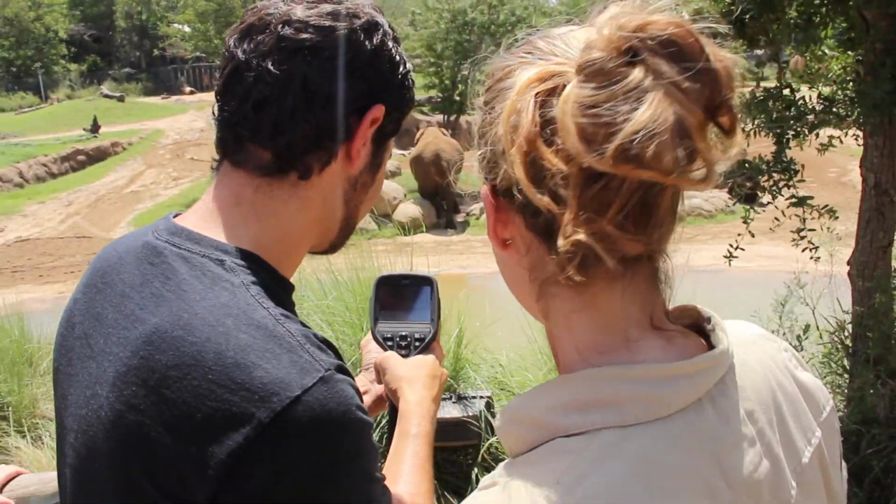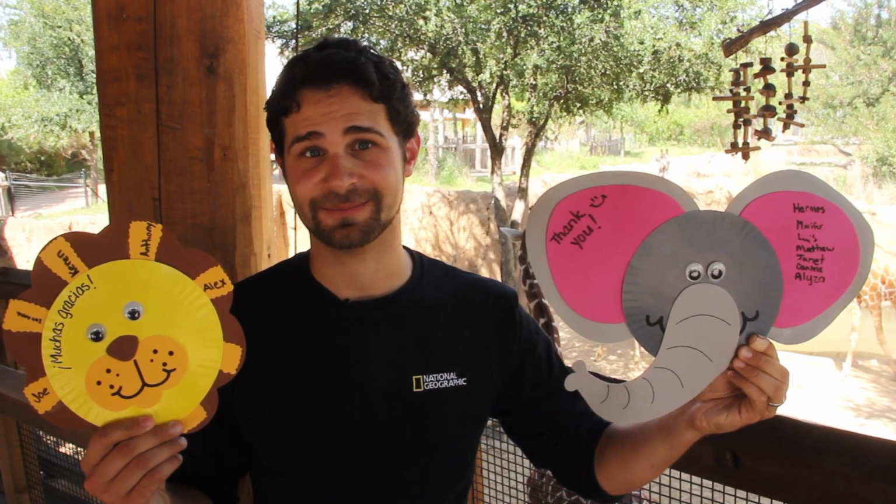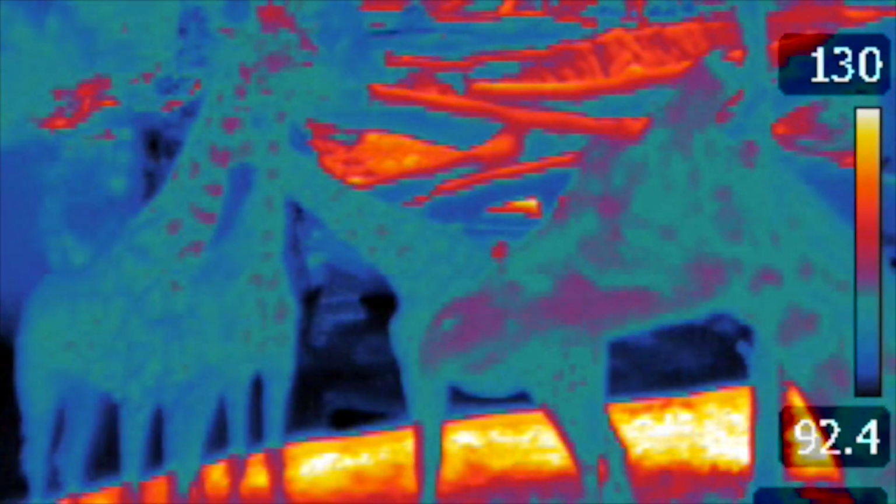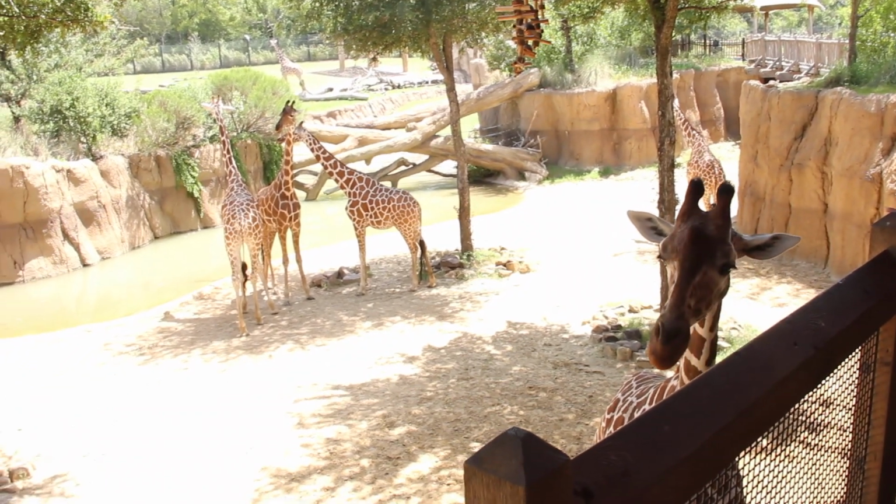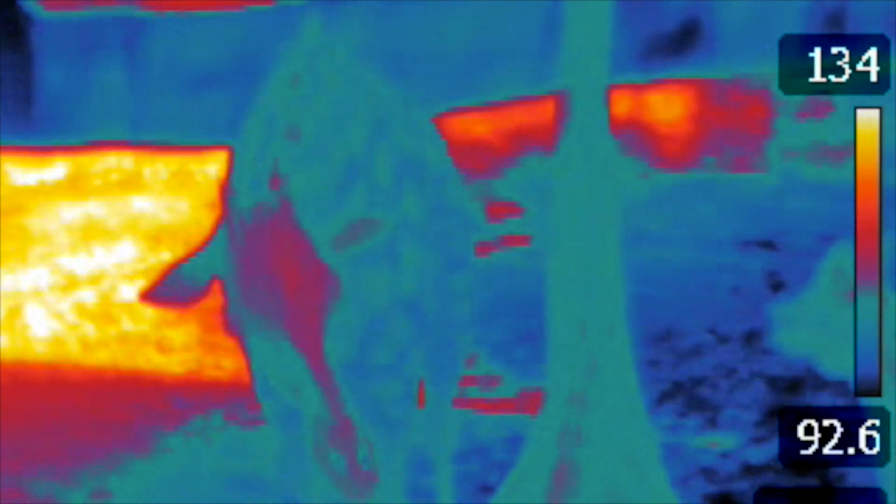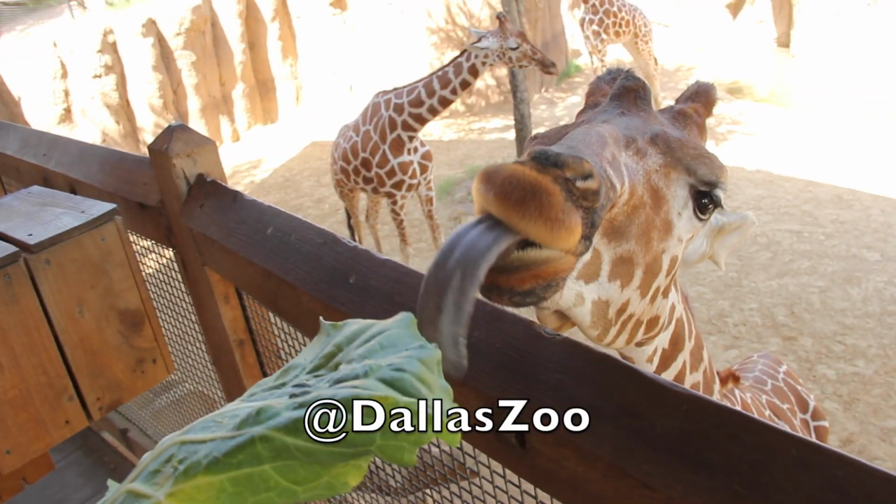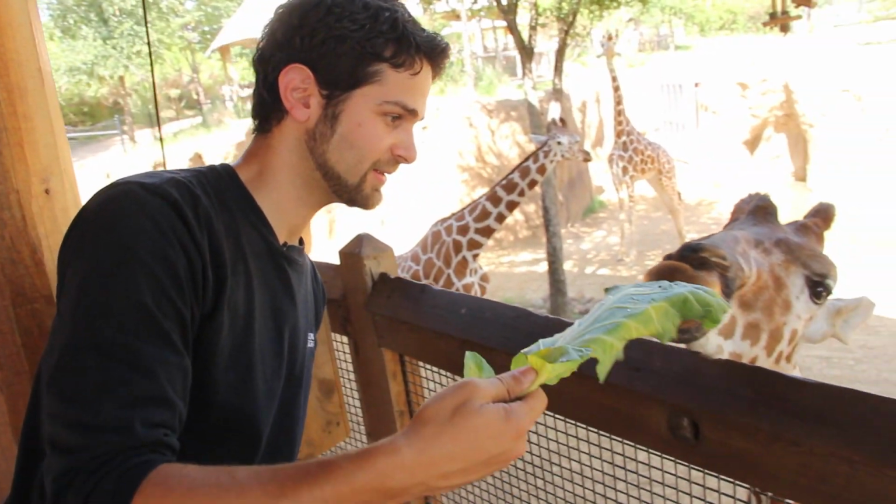So we've used our powers of observation with the help of our zookeeper friends to understand what elephants and lions do to beat the heat. Now here's a question for you. How about giraffes? What do they do? So we're going to use my thermal camera to understand and make observations about what giraffes do to keep cool in the summer heat. Talk about the answer, look at these videos, and tell your teacher to tweet the answer to the Dallas Zoo and also to me so we can see your answers. And we'll respond if you get it right. Can't wait to see your answers.